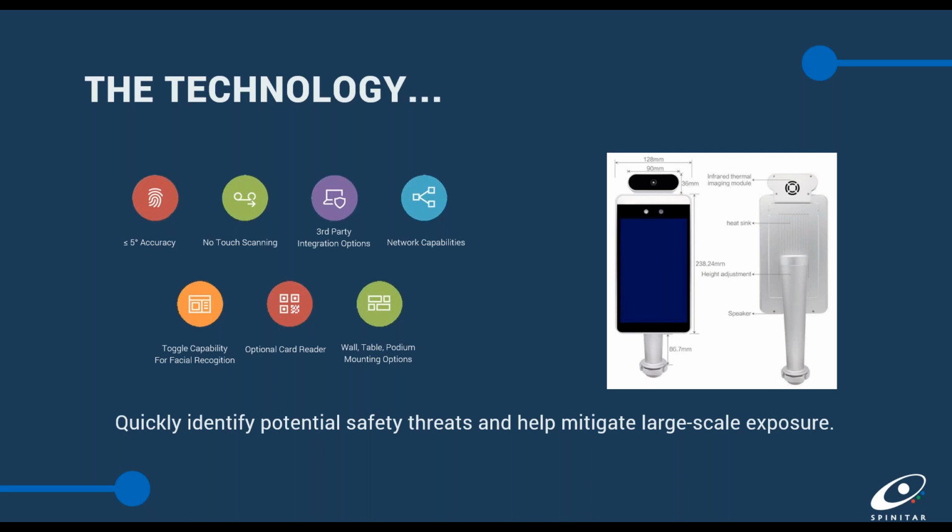This is not a touch screen, again, so we are not requiring anyone to touch the screen, so we're eliminating the need for or potential harm of passing germs across the device to other people. We do provide third-party integration options through more advanced connections if you'd like to use the software APK and other deeper integrations, which would have additional costs with the system API.